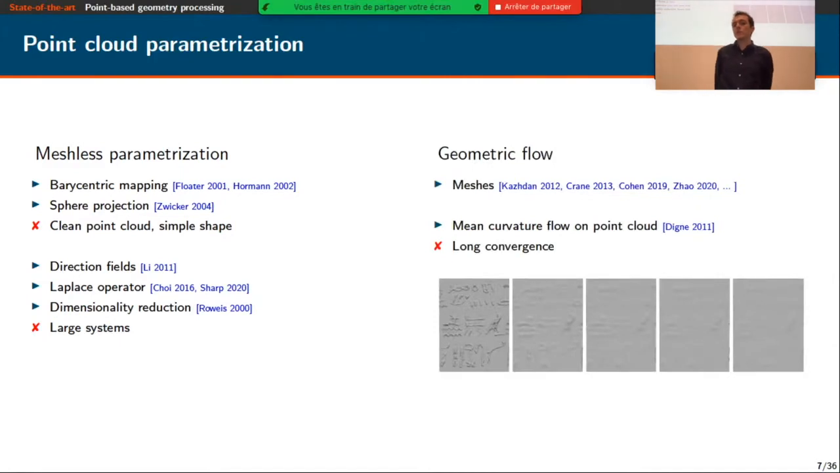Geometric flows are other approaches where we let the surface evolve and eventually converge toward a 2D domain. And for point cloud processing, there exists an implementation of the mean curvature flow, as proposed by Julie and her colleagues. But this method can be long to converge, and if it converges, it's not necessarily on 2D.